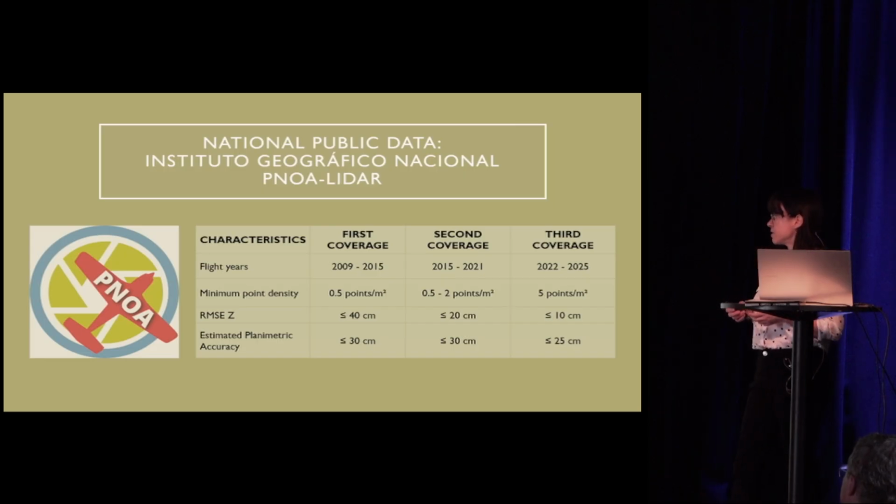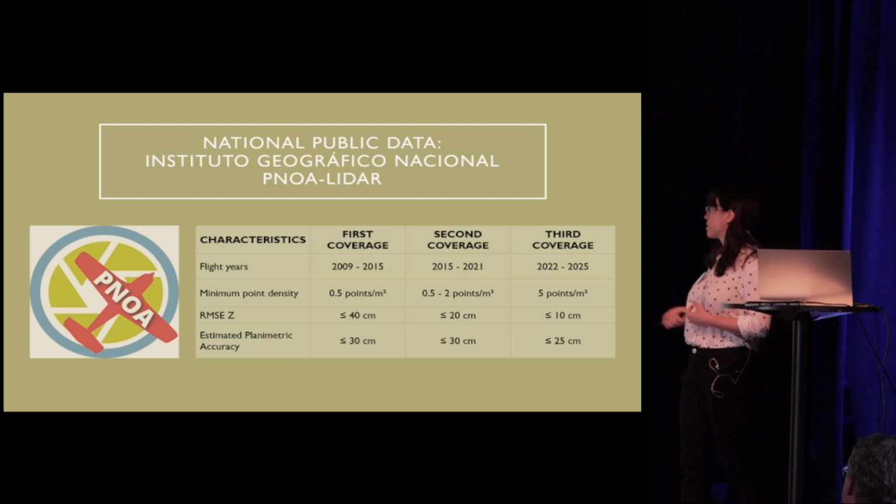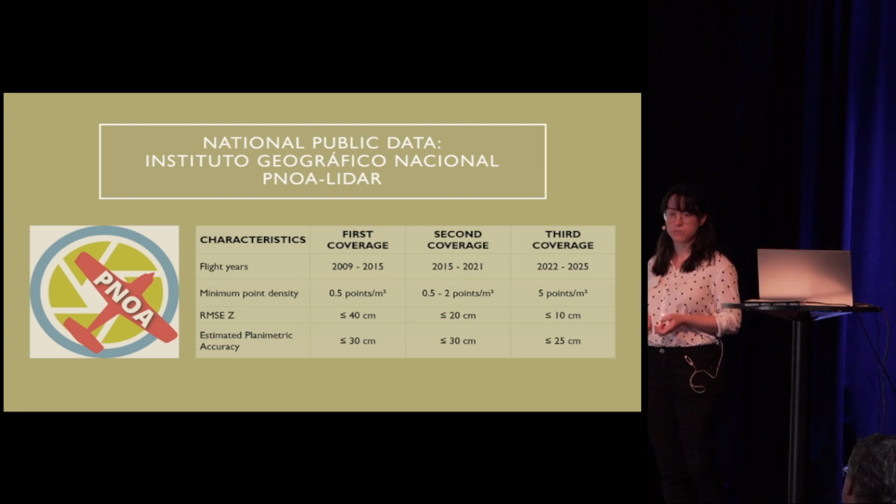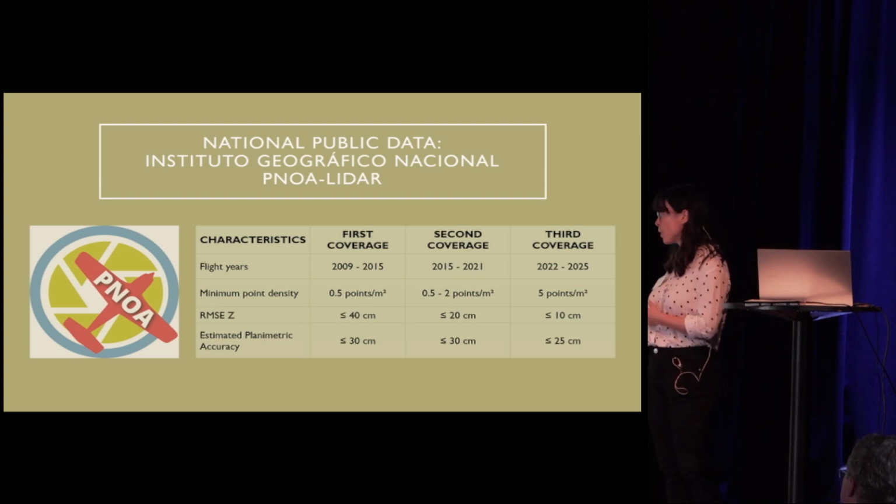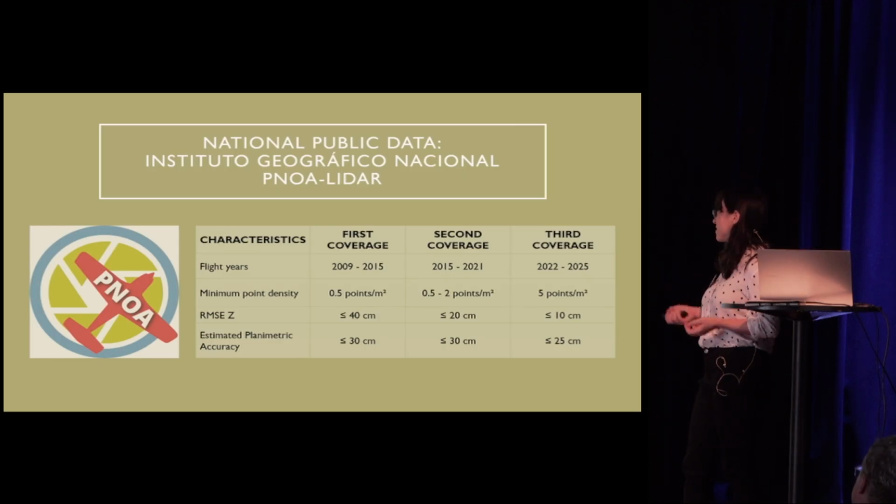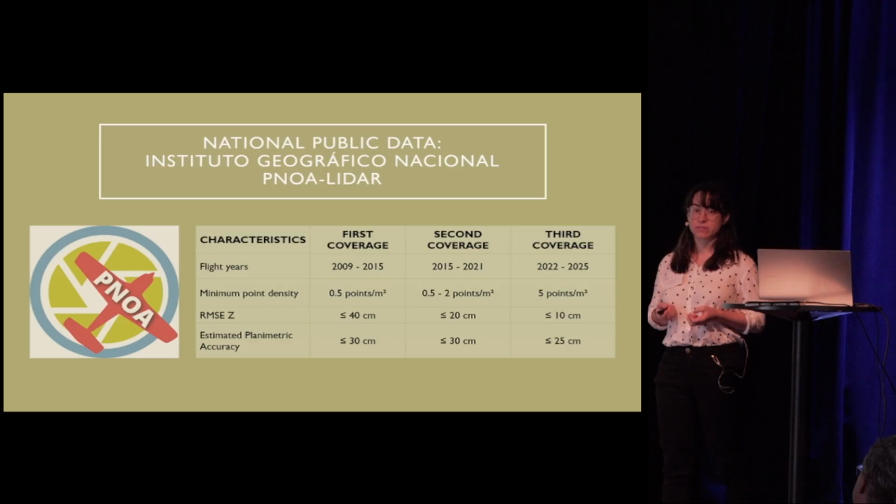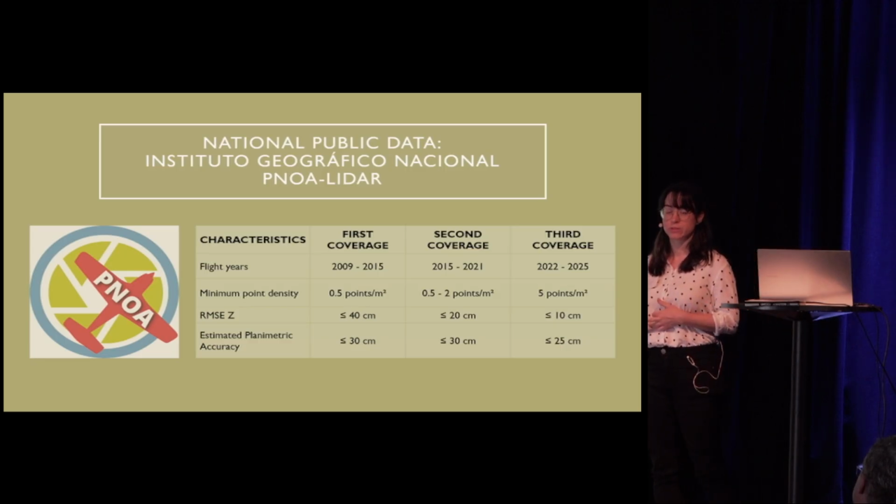The thing is that in Spain, we have had 3 coverages, but each territory is quite independent. So for instance, the quality can vary a lot. In Valencia, the second coverage was just half a point per square meter, whilst in Navarra and northern Spain it was 14 points, which is actually quite nice. But in Valencia we are not as lucky, and if we zoom into the dense vegetation, the density, the resolution can be quite low.